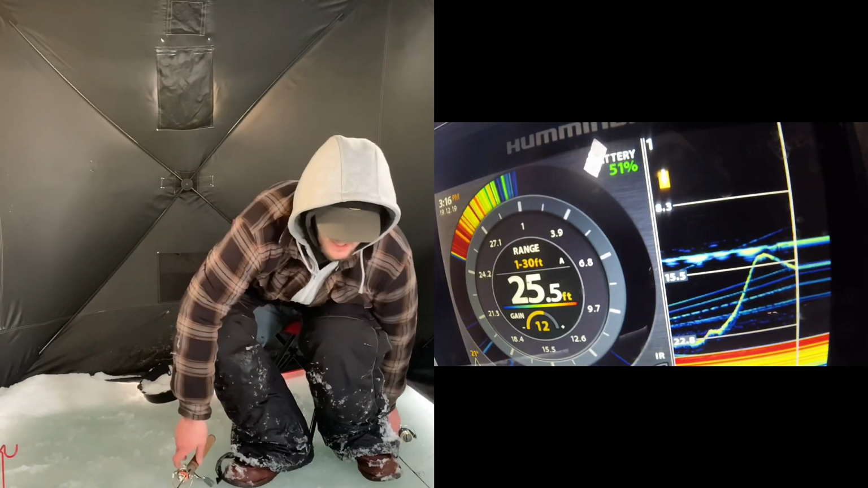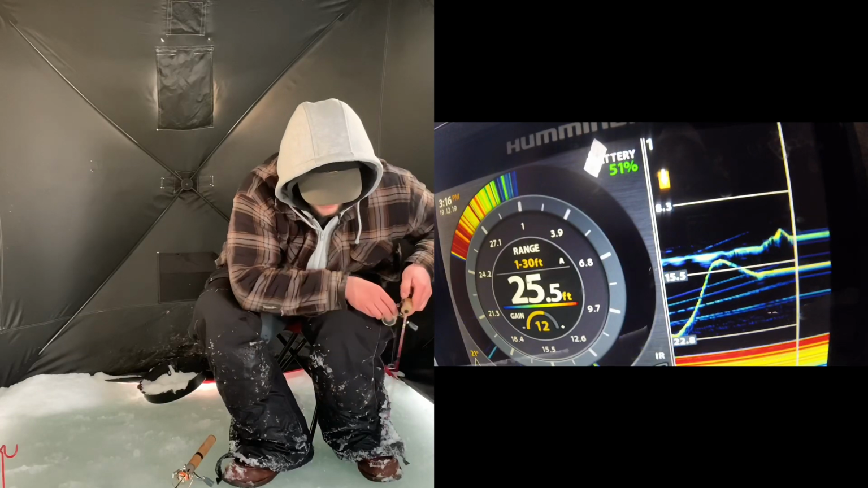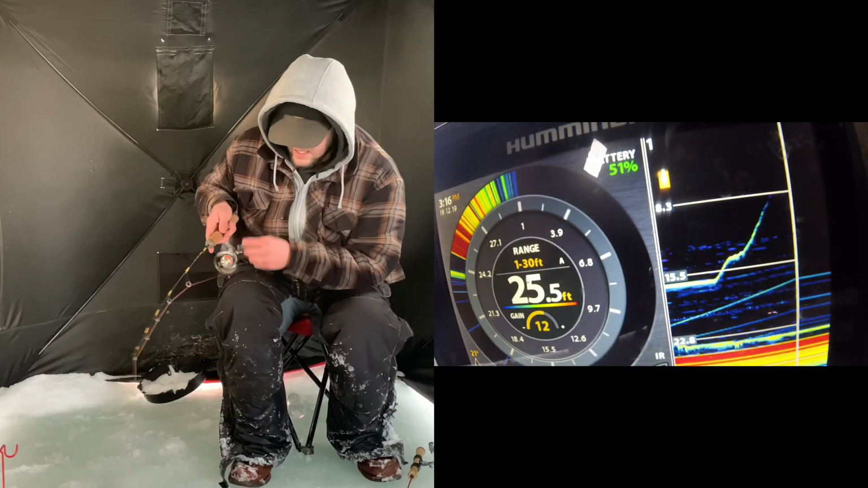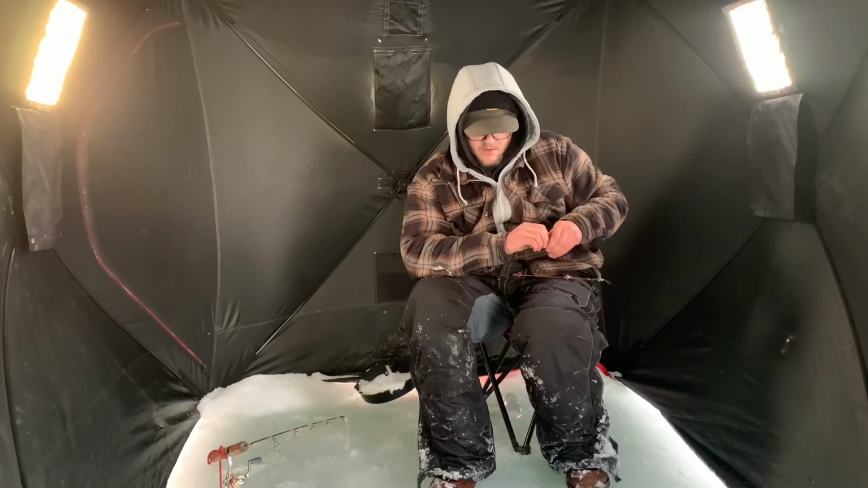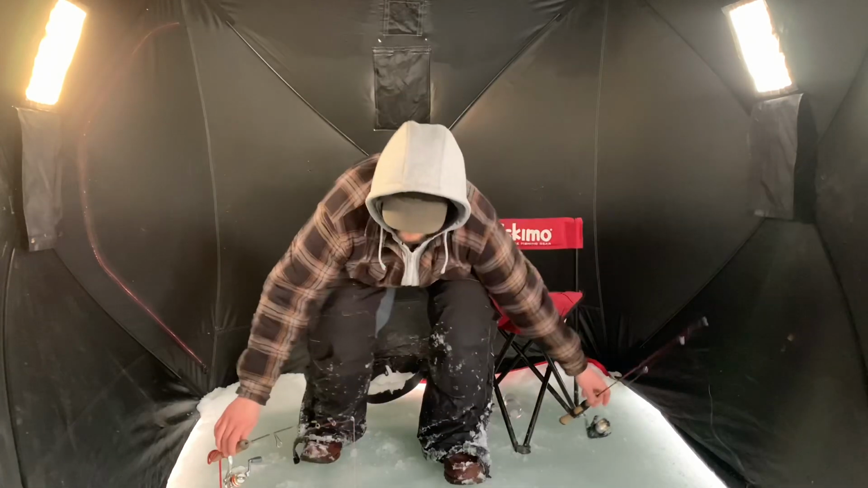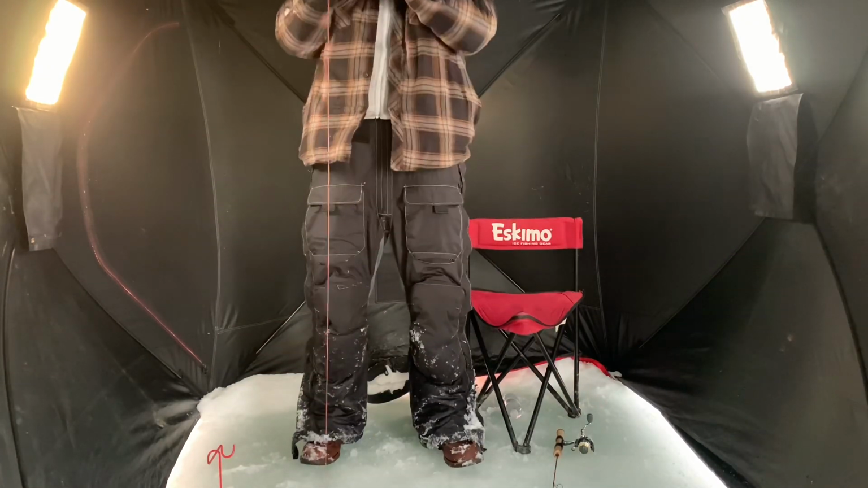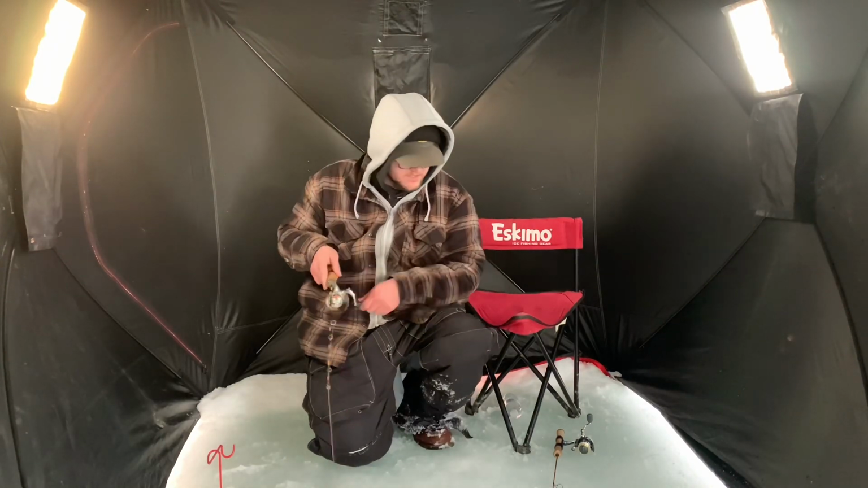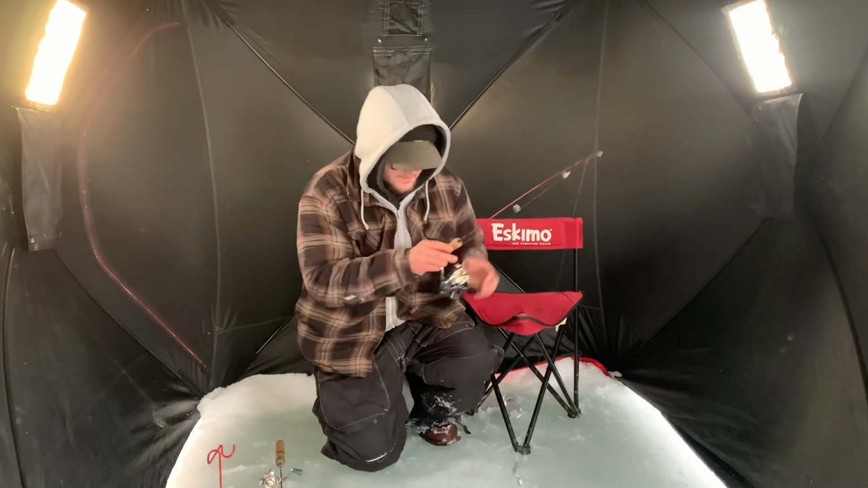Let's get this one down. Keep them interested. Oh, I have one right on the dead stick. Again. Oh, he's on there. Got him. Got him. Freaking lost him. I lost him. Gotta get back down there.